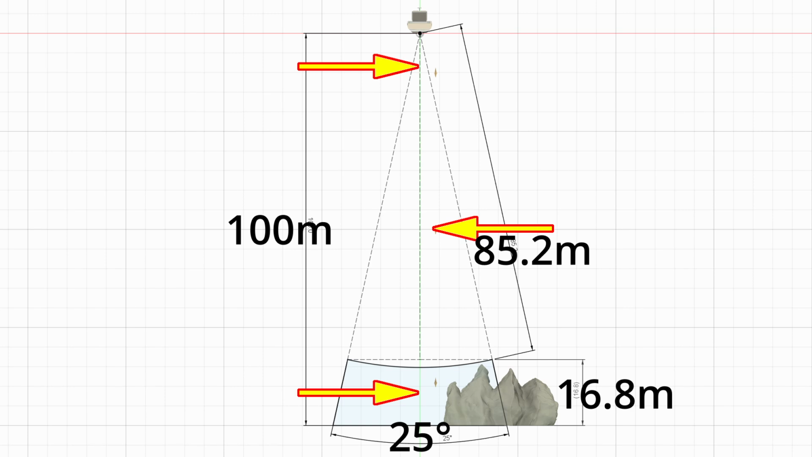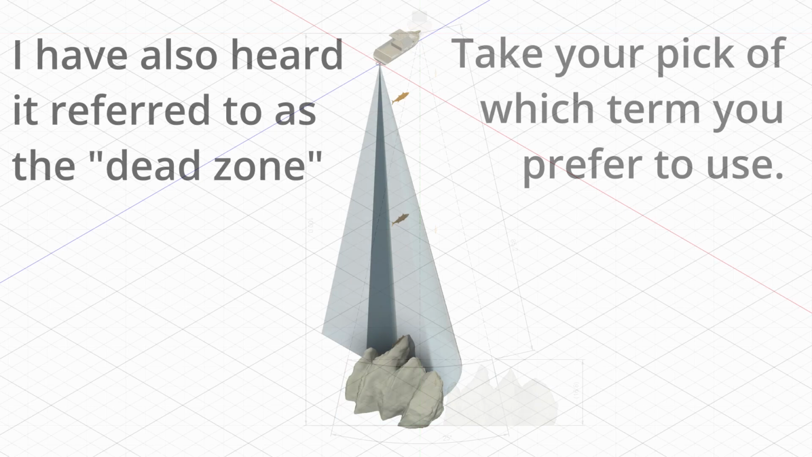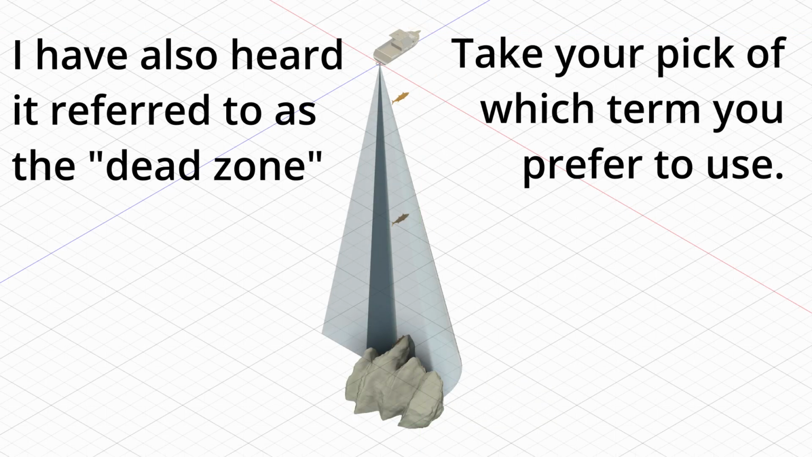In fact, I think it was a salesman who sold my father our first sounder, and just incidentally that was a Furuno sounder back in the mid to late 60s, and he used the term when he was demonstrating how to use it. Now in this slide I've moved the rock closer to the centre of the transducer.